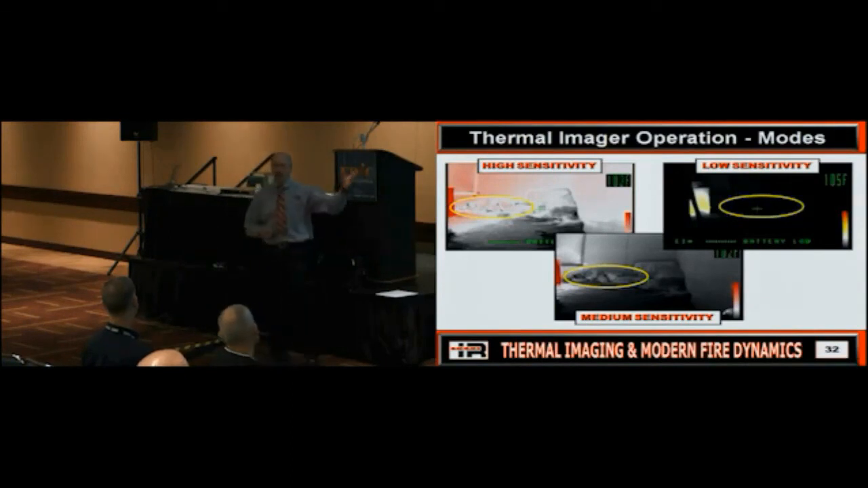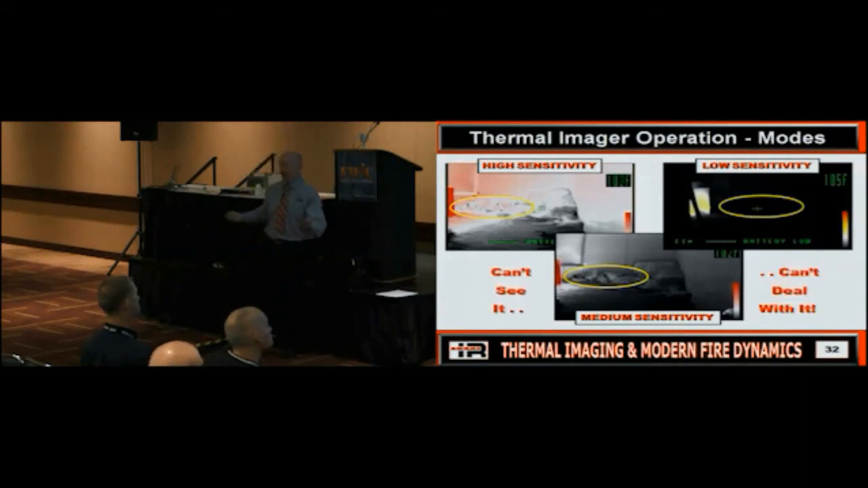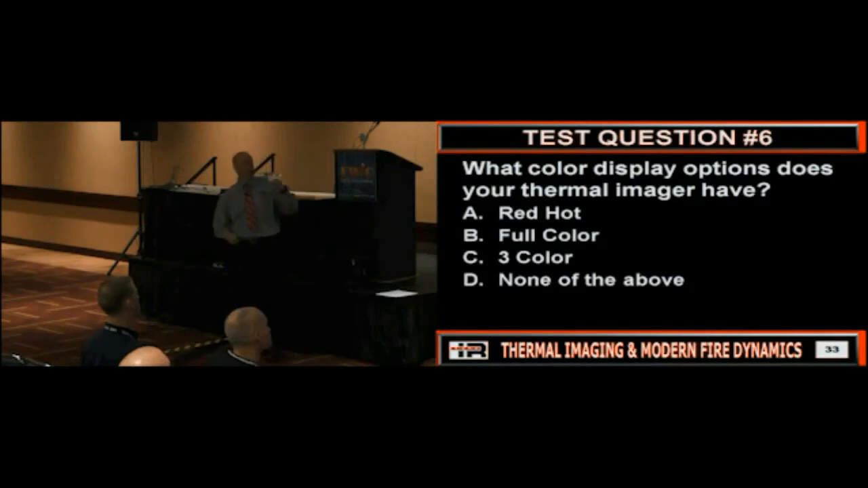It's a catch-22, because someone said, well, why don't you just lock it into high sensitivity? Because if you point it at the fire, what's going to happen? Your whole screen's going to go white or red. That's not going to help you. Whereas here in medium sensitivity, I've still got some resolution I could use. So that's kind of how we got to this point. If you can't see it, you can't deal with it, right? So, all right. What color display options does your thermal imager have?